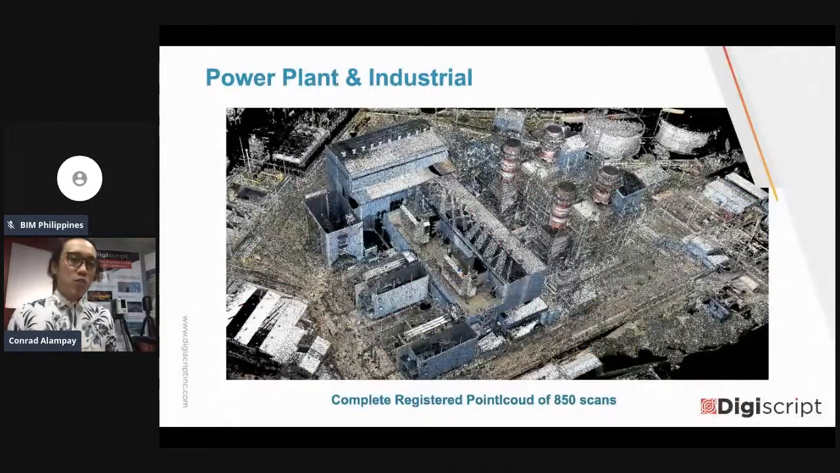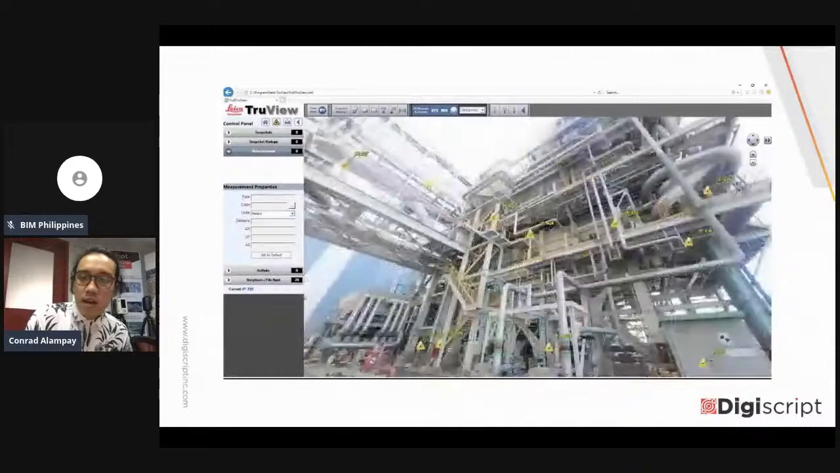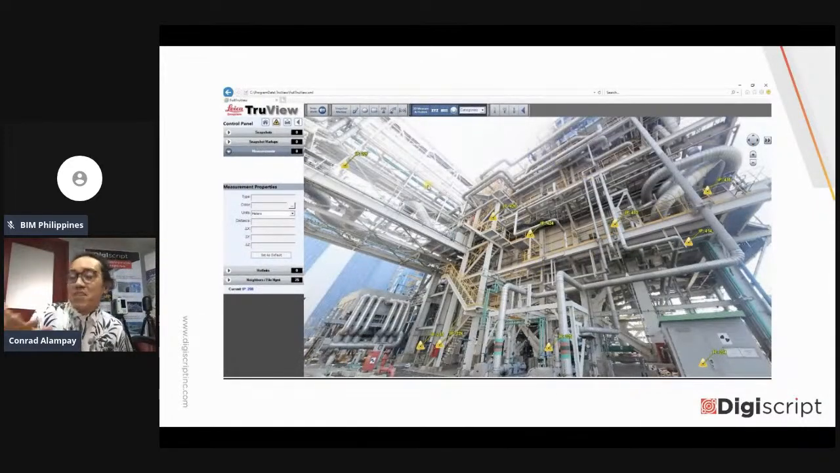Okay, so we're done with the heritage, no? Next naman natin is power plant. So power plant and industrial. Itong project namin na to is, I think I can, yeah, this is one of our projects we did abroad. Actually, this is similar to first gen power plant. So nagpunta rin yung team.